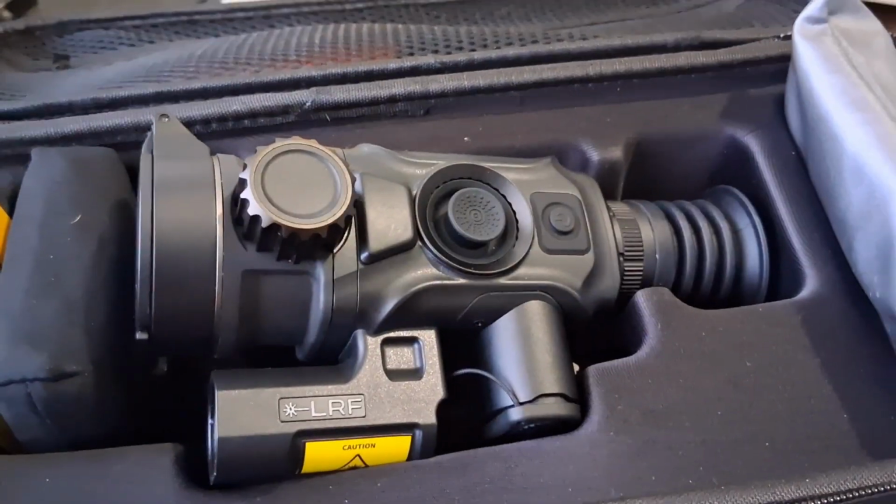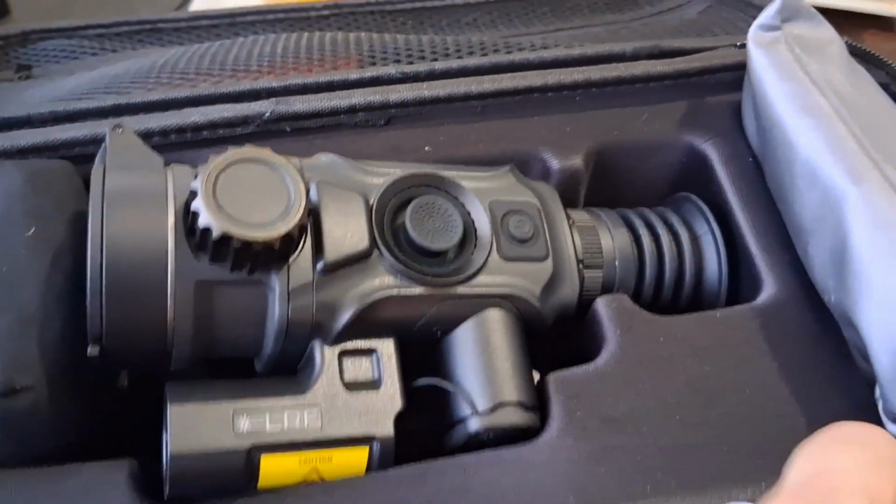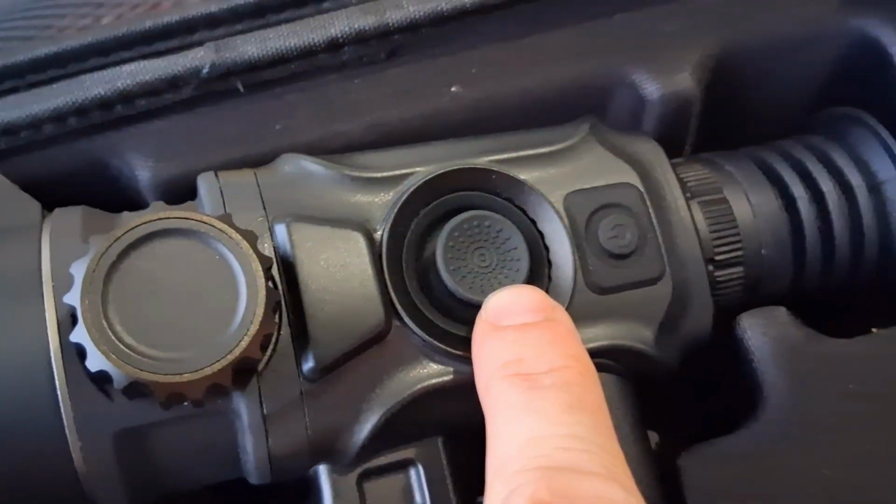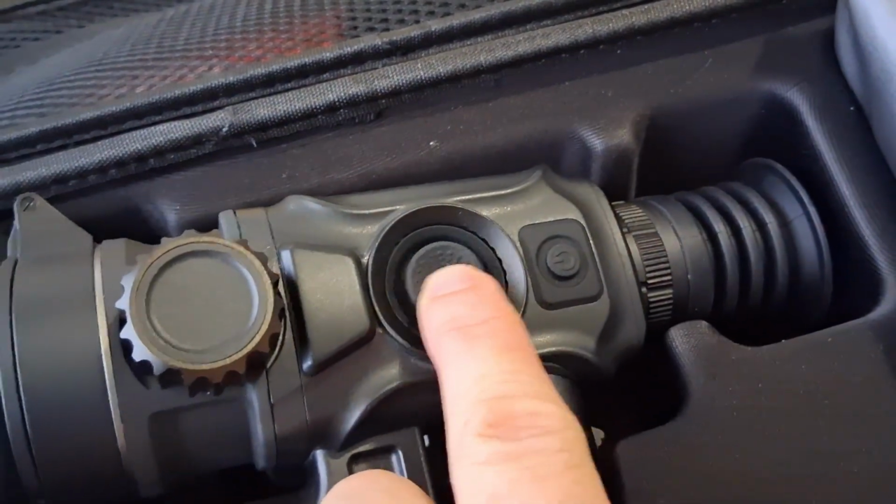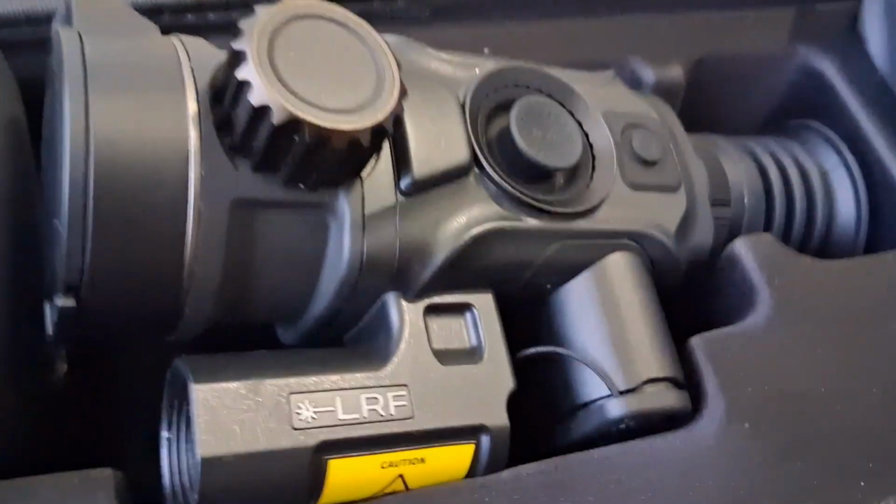Laser rangefinder, which is new to me. I have not had a scope with a laser rangefinder, so I'm very excited about that. This is cool. I have some complaints about it, but this is how you navigate your menu on the scope. It's a joystick like a PlayStation. That's cool. It's new. It does have some kinks.